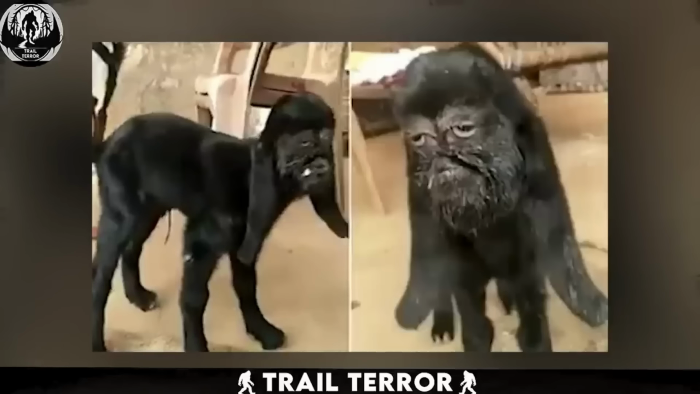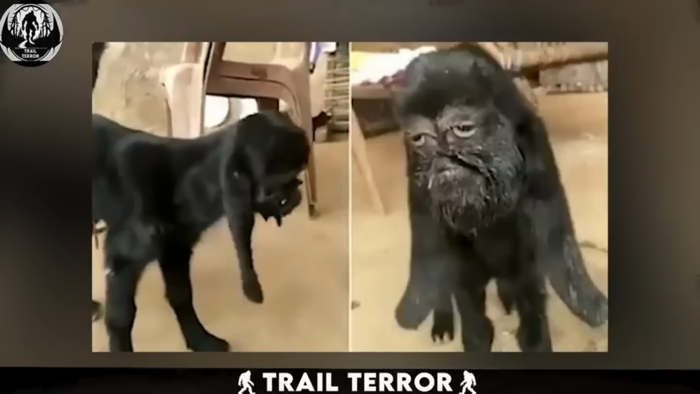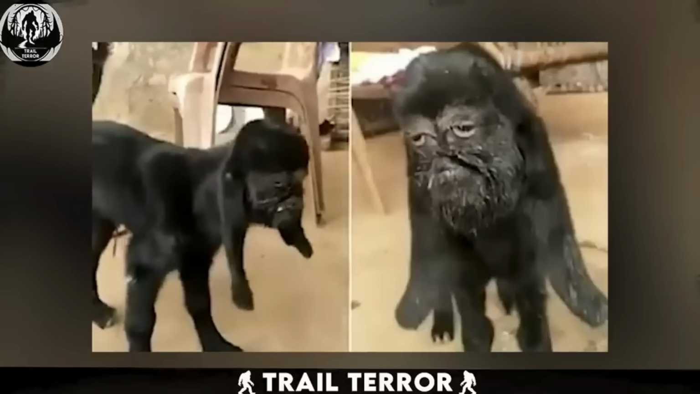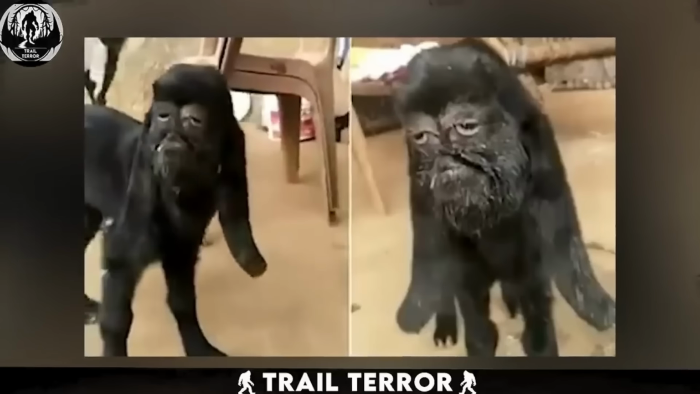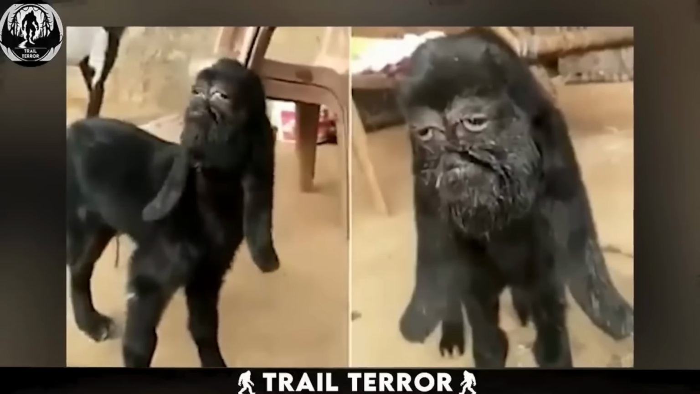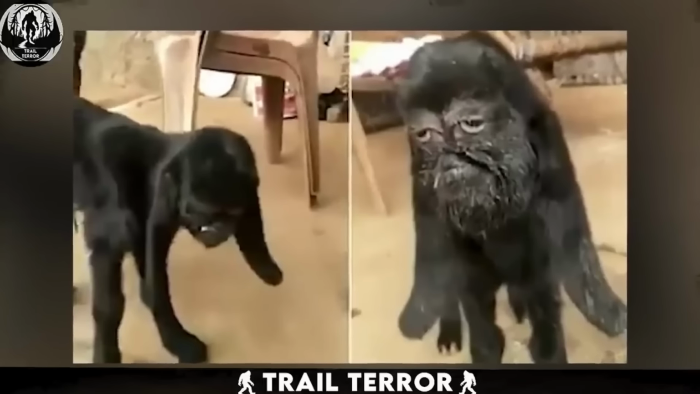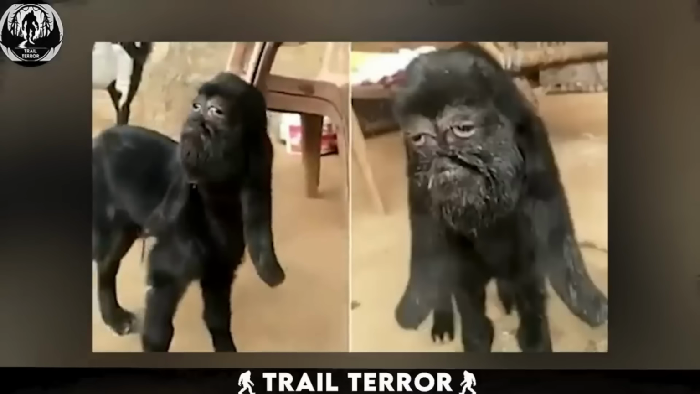Curious about what my sleep paralysis demon goat looks like. This weird goat clip surfaced on Facebook, shared by a page called Line, sparking a wave of unease and fascination within the community. But fear not, this goat isn't some devil spawn or extraterrestrial being. It's actually a mutant goat from India.